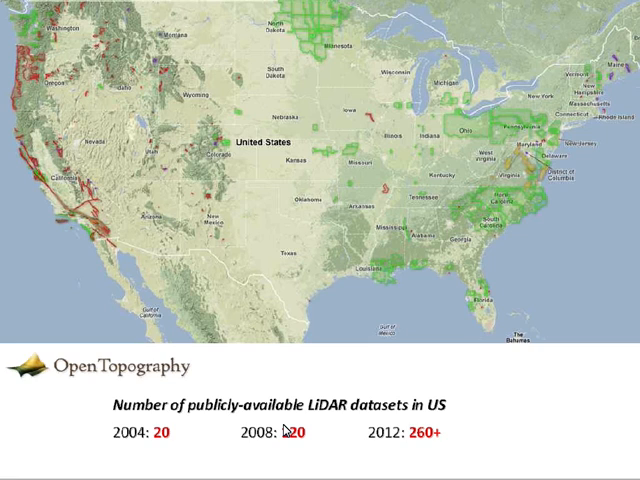This is just a screen grab from Open Topography, which is a website I'm sure most of you know. This is basically all of the Lidar data sets that are free to download. Any member of the public can download these all across the United States. And from an earthquake scientist point of view, obviously we're mostly interested in the western part of the US.